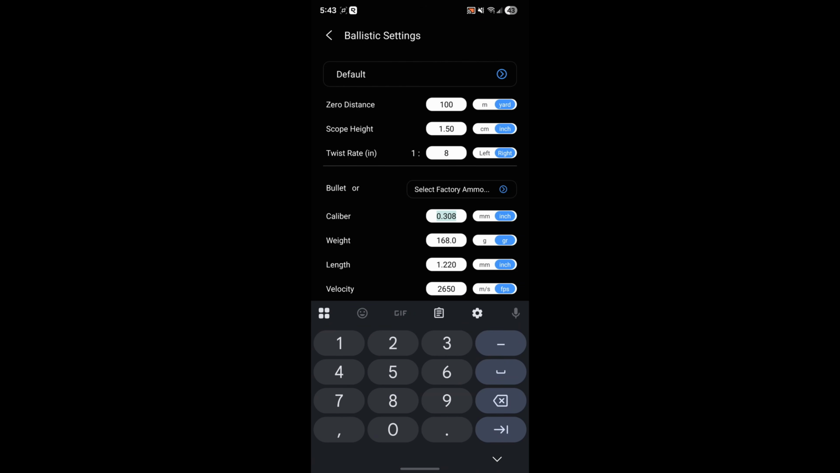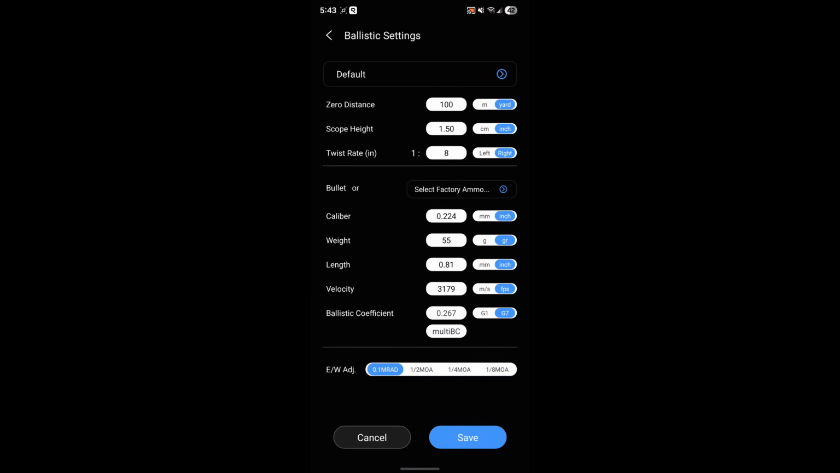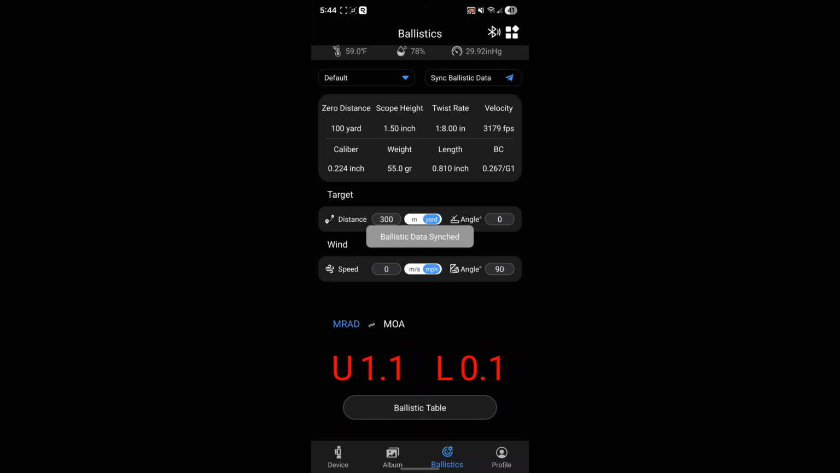It is chambered in .223 Remington, which is .22 caliber, but actually measures at .224 inches. The bullets I'm shooting weigh 55 grains. They measure .81 inches long. Average velocity is 3,179 feet per second. Ballistic coefficient is .267, and I'm using G1. Click Save. Now tap Sync Ballistic Data, then tap OK.